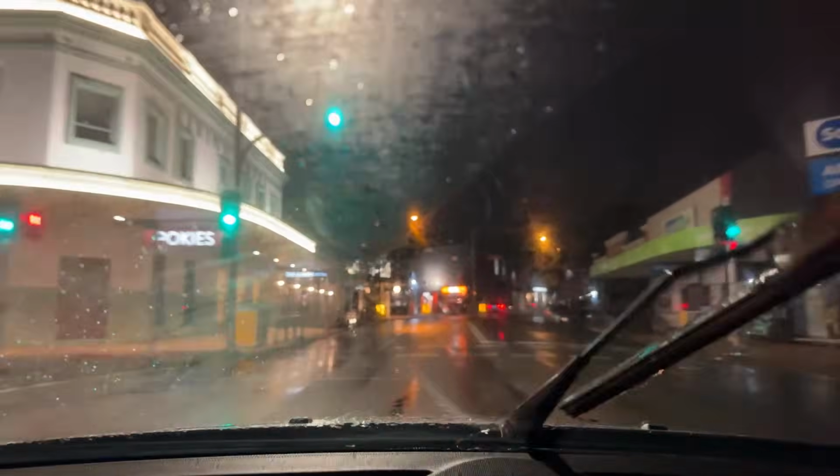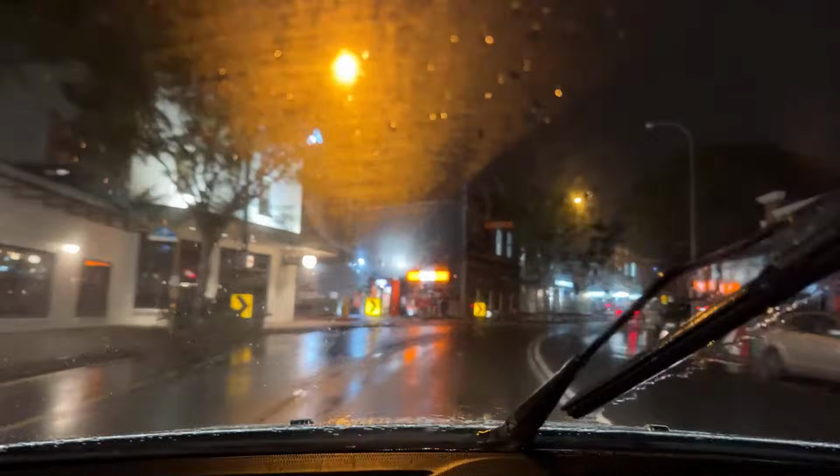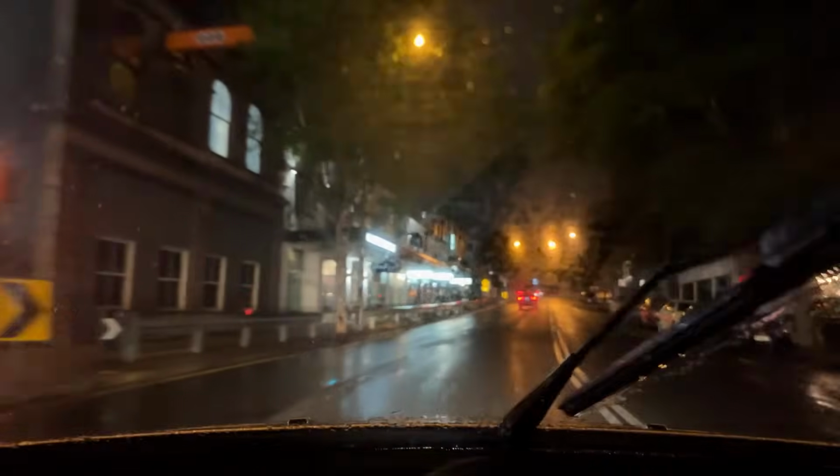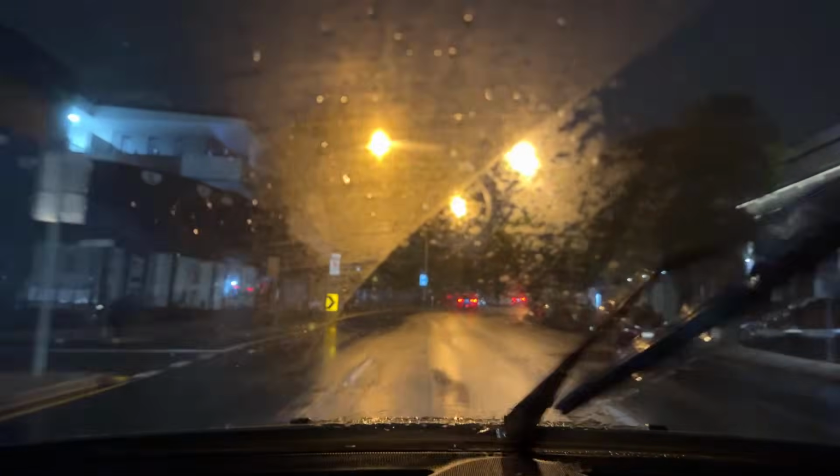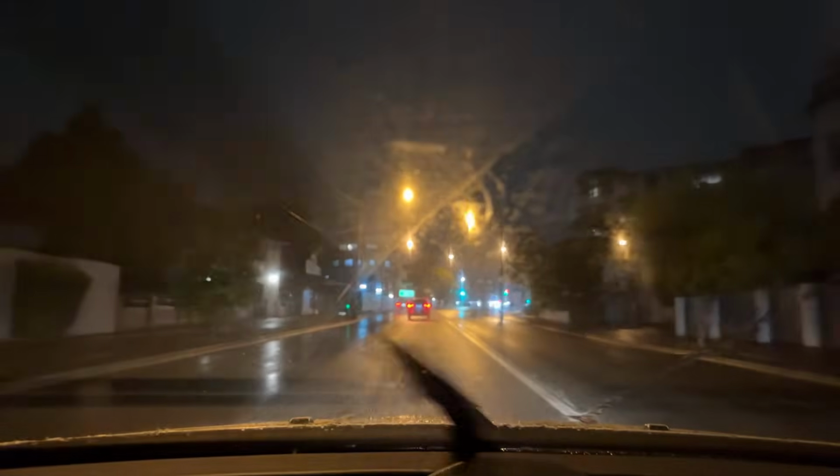All right, so through Albion, nice little suburb. It's got a bit of wealth about it. And good restaurants through here. So not a bad little spot. Just dark. Albion train station back in the day used to be. So I'd say it's been quite gentrified, because back in the day, you wouldn't want to get off the train at Albion unless you were asking for trouble.